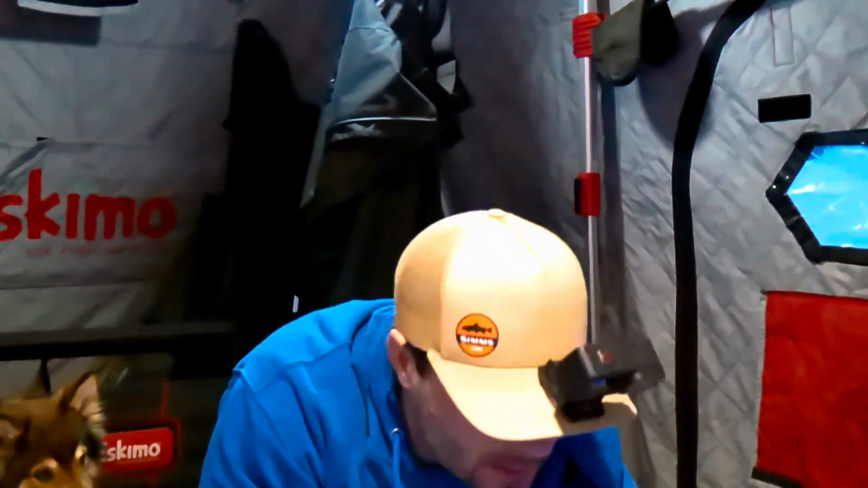Down he goes on the Livescope. Awesome. Okay, so we're kind of resituated here. It's getting just dark now. Got the lights on in here, but yeah, 28.5. I think it might have been a lake trout. I'll have to look at the footage after.